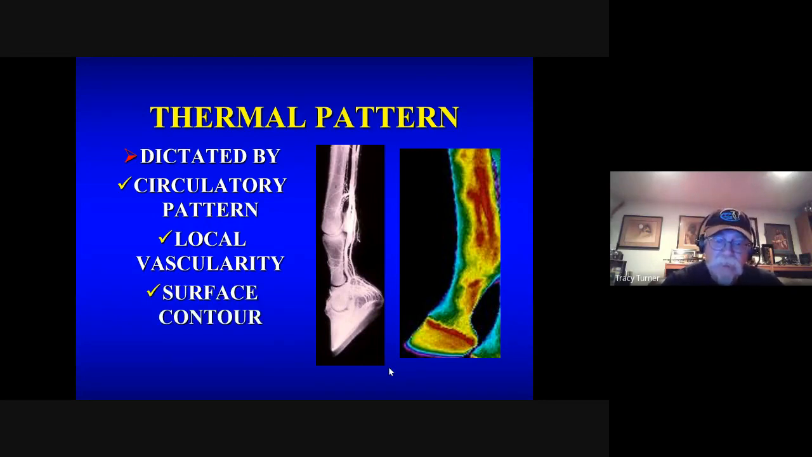So areas of the body that have concavities actually have more skin per square inch as you look at it as a flat object, because the thermographic camera can't distinguish contour, so it sees everything as a flat screen and what heat's emitted from that. So a concavity tends to have more heat in it than a convexity.